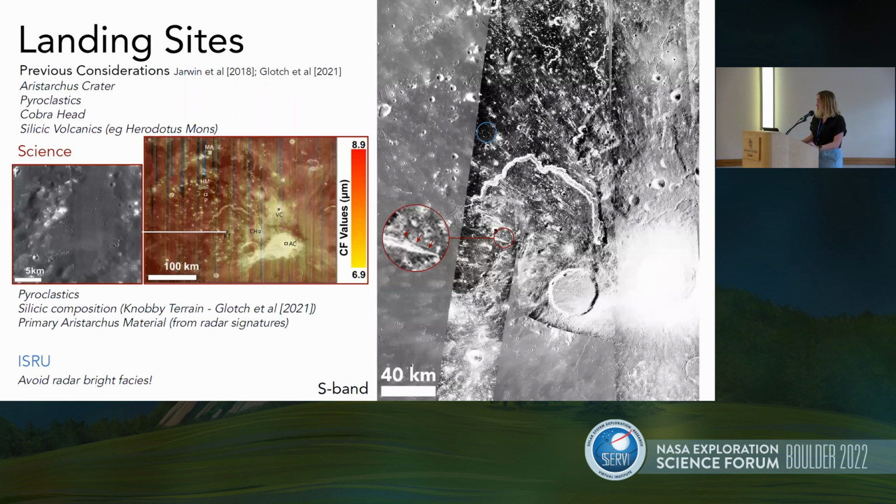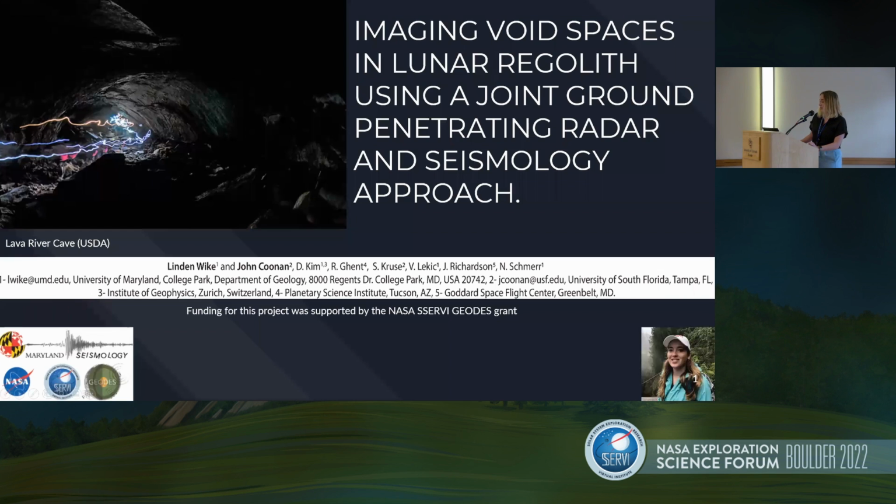I'll put a plug in that I do have a poster from 5:30 to 7:30 on Kilbourne Hole, but for the next 10 minutes, I'll be focusing on a covered hole or a lava tube and subsurface void spaces. So on the left here, we have an image of Lava River Cave, which is in Arizona. My talk will be focusing a lot on terrestrial analogs, so I thought I'd put this in. This is what lava tubes look like.